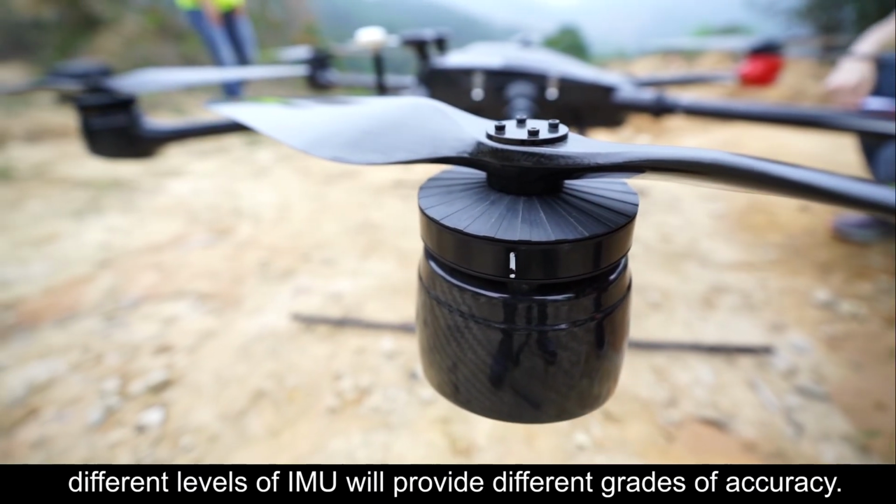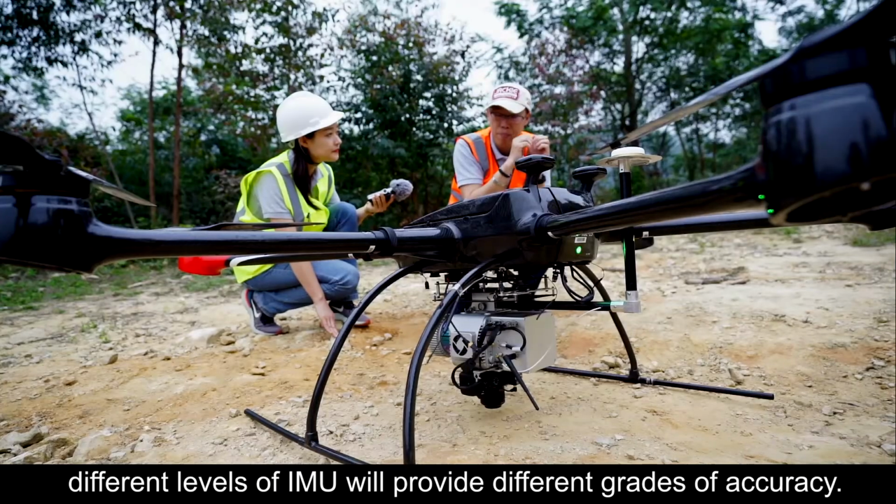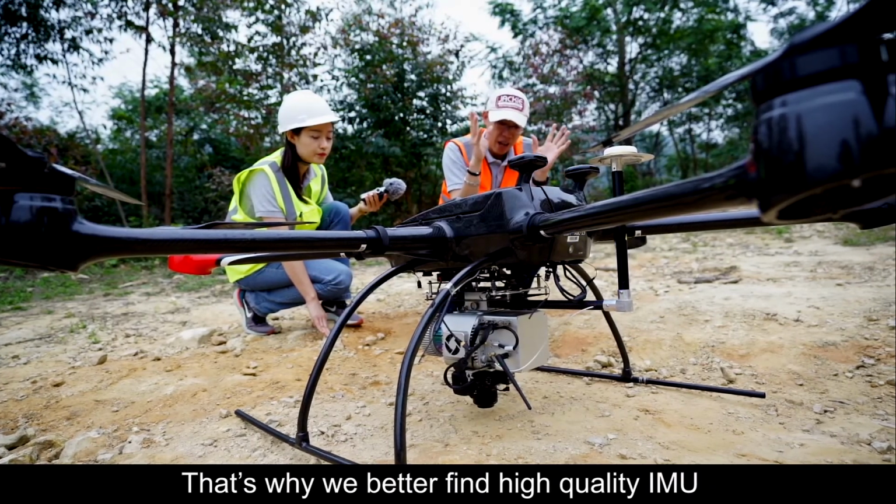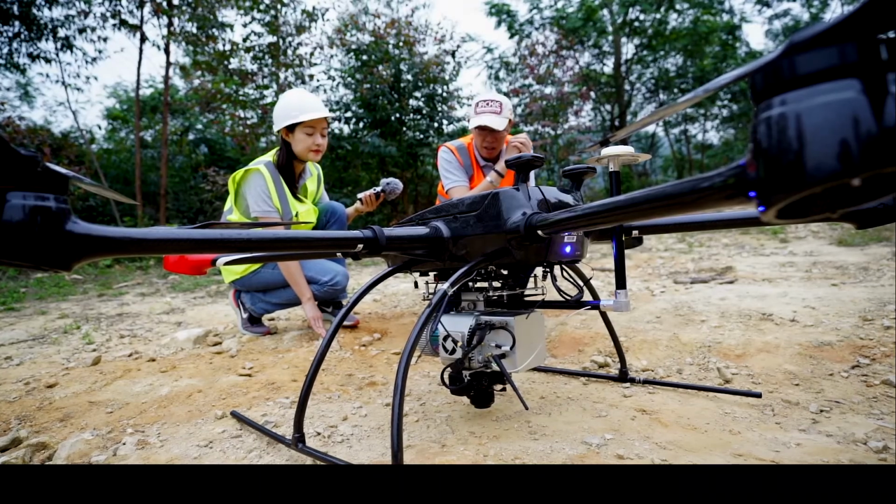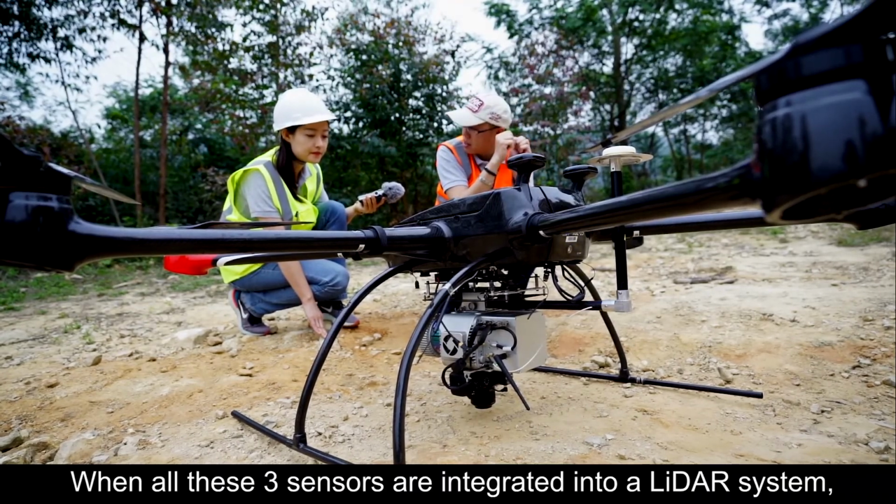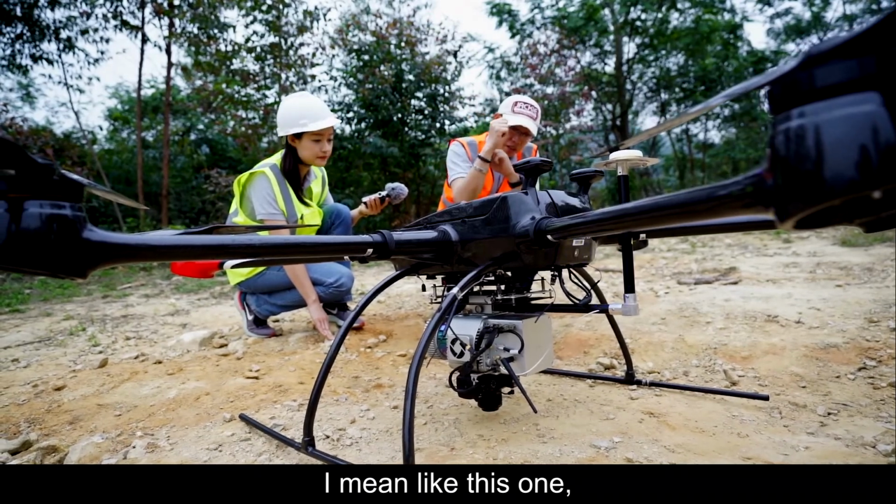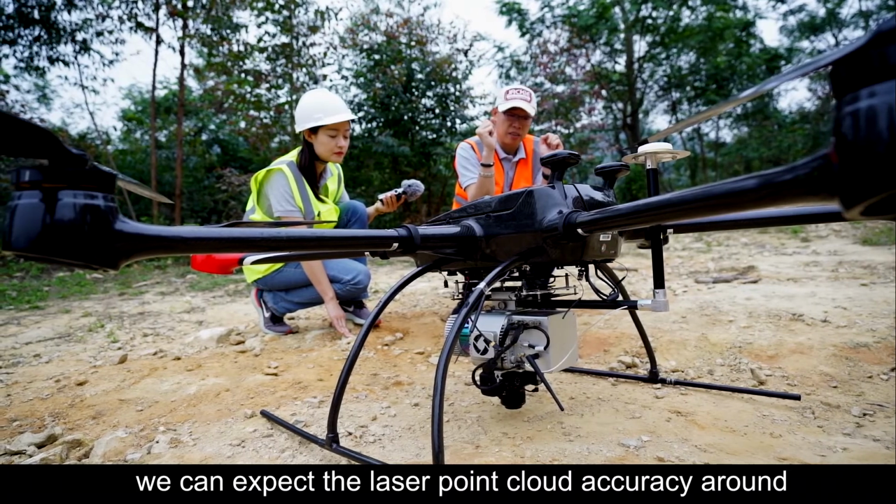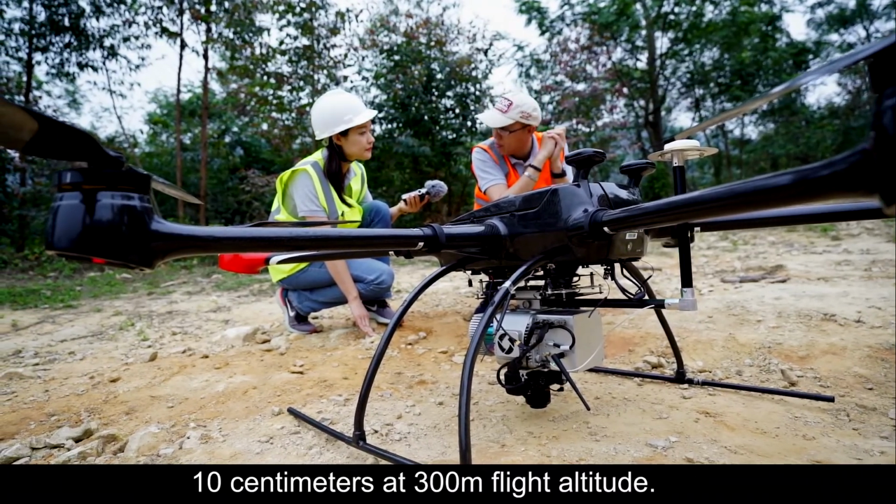And of course, different levels of IMU will provide different grades of accuracy. That's why we better find a high quality IMU to match this high precision scanner. When all these 3 sensors are integrated into a LiDAR system, like this one, we can expect the laser point cloud accuracy around 10 centimeter at 300 meter flight altitude.